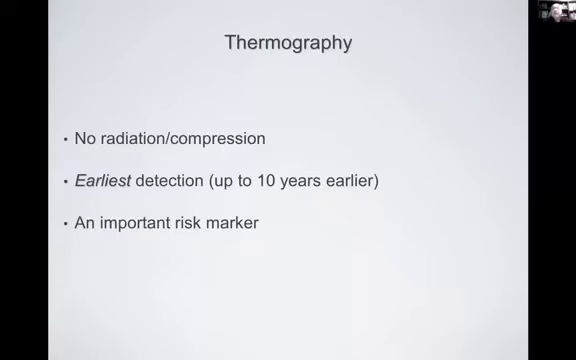There was a study that was published in Cancer in 1980, in which they followed over 1,200 asymptomatic women for 12 years who had normal mammograms, normal breast ultrasounds, but abnormal thermograms. And this is precisely the scenario that in part caused thermography to fall out of favor, because it was thought originally that there were just way too many false positives and that this was not a reliable exam.